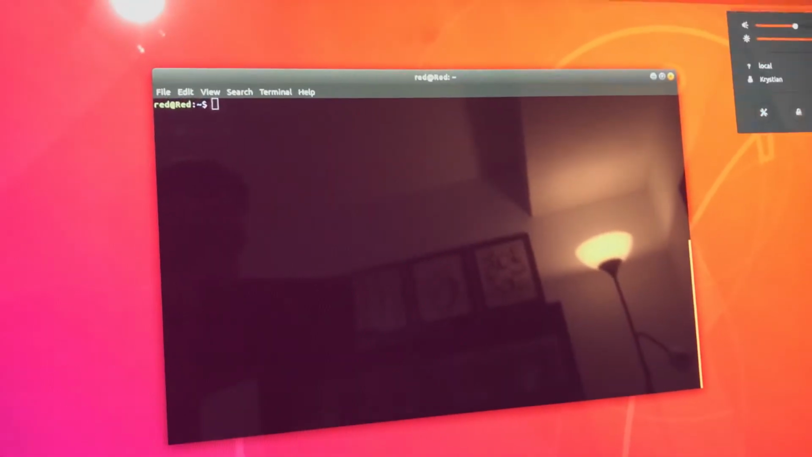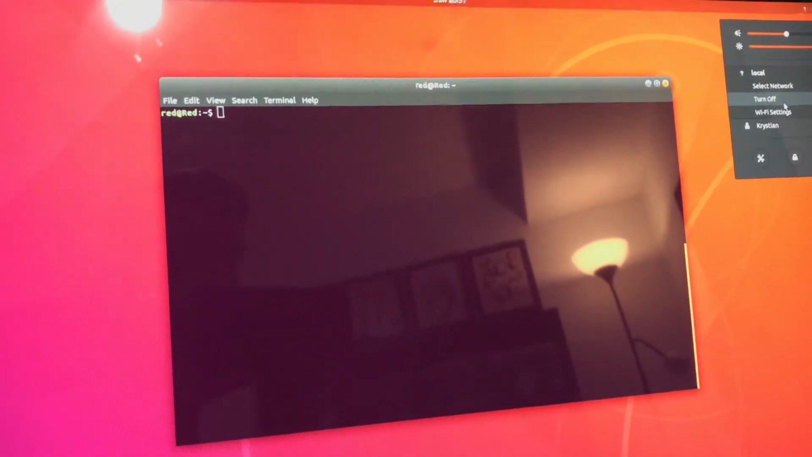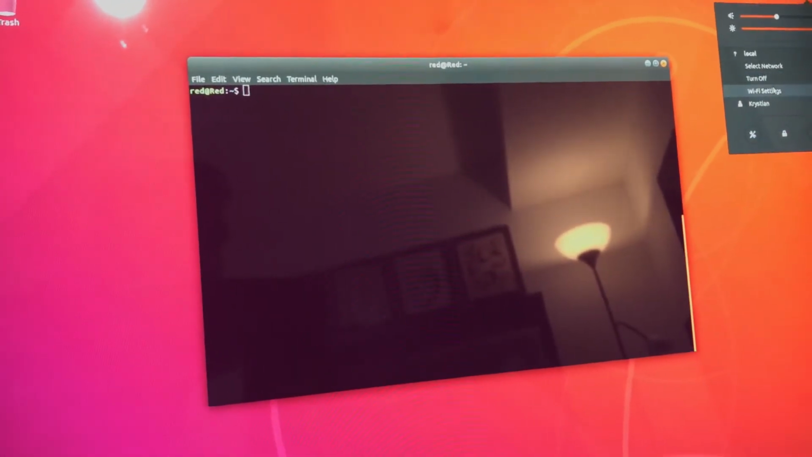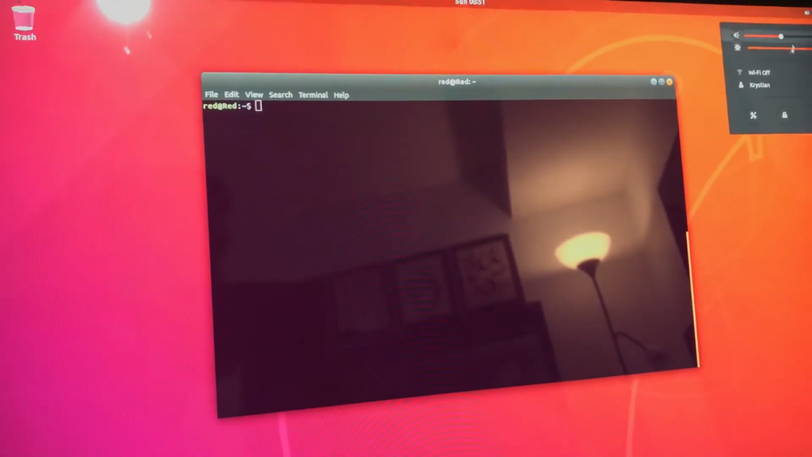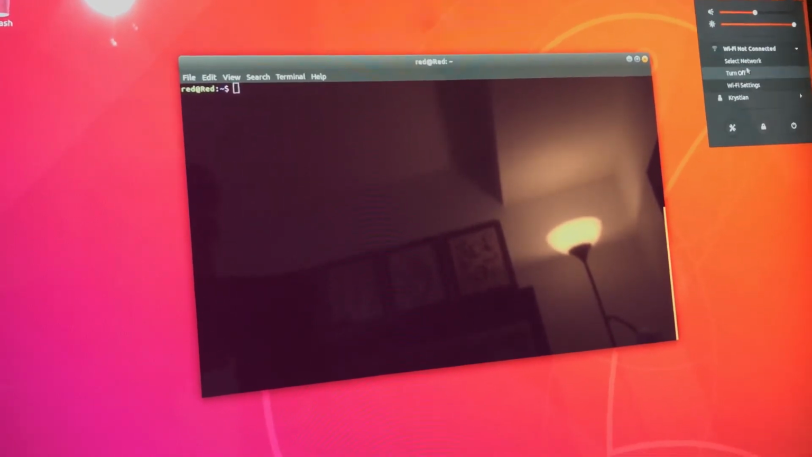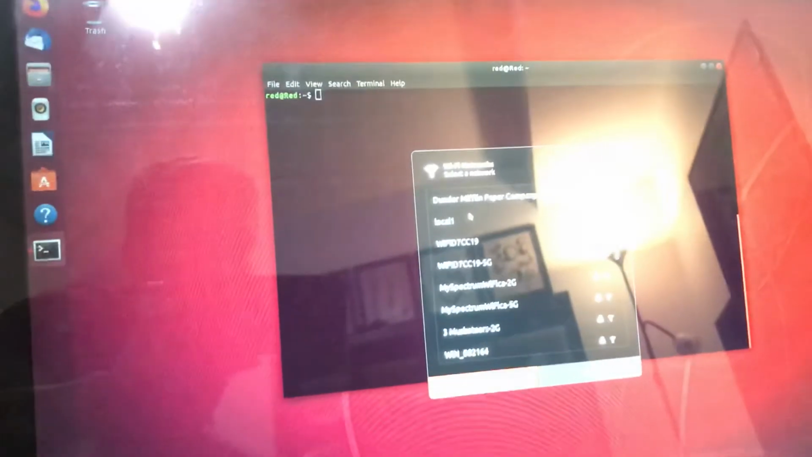I'm going to turn off and turn on the network. Select network. There we go. Alright, there was some troubleshooting there.